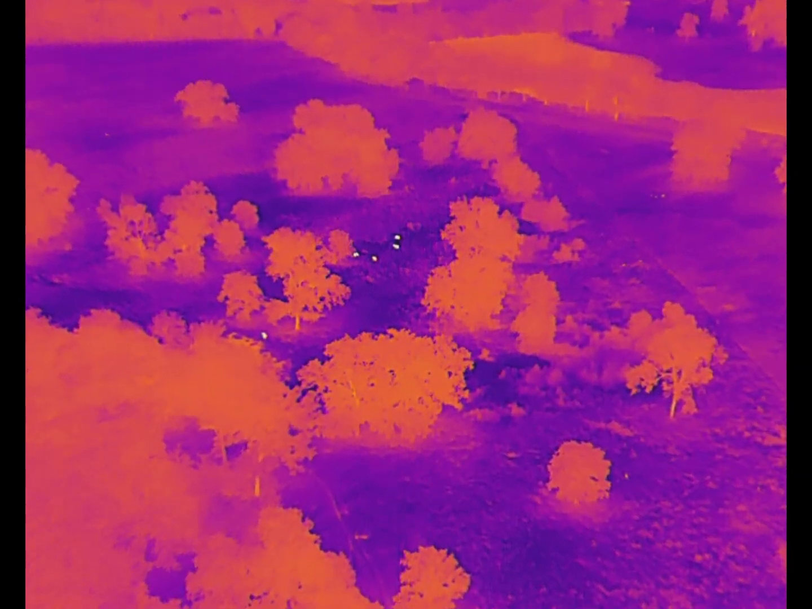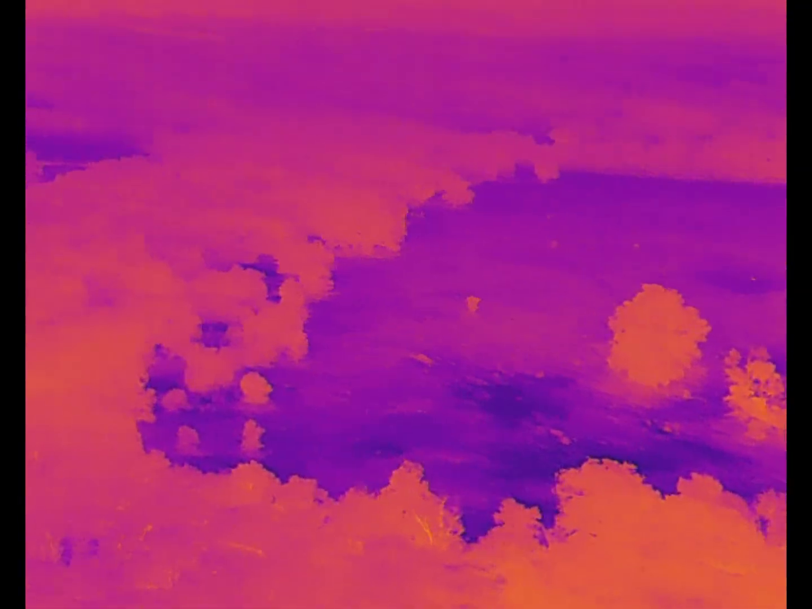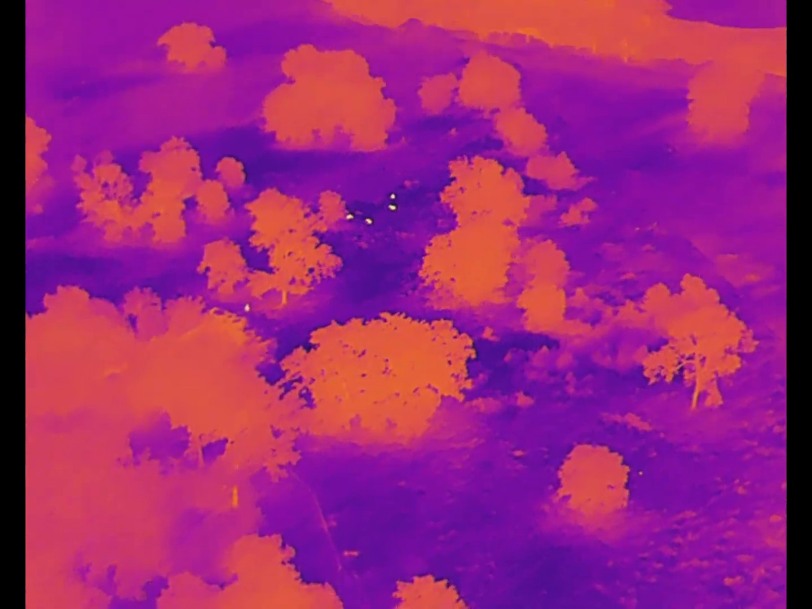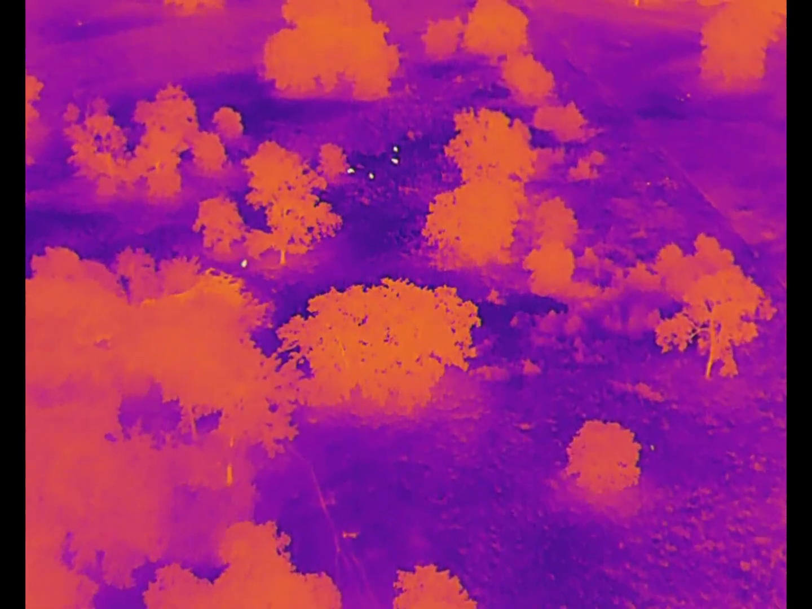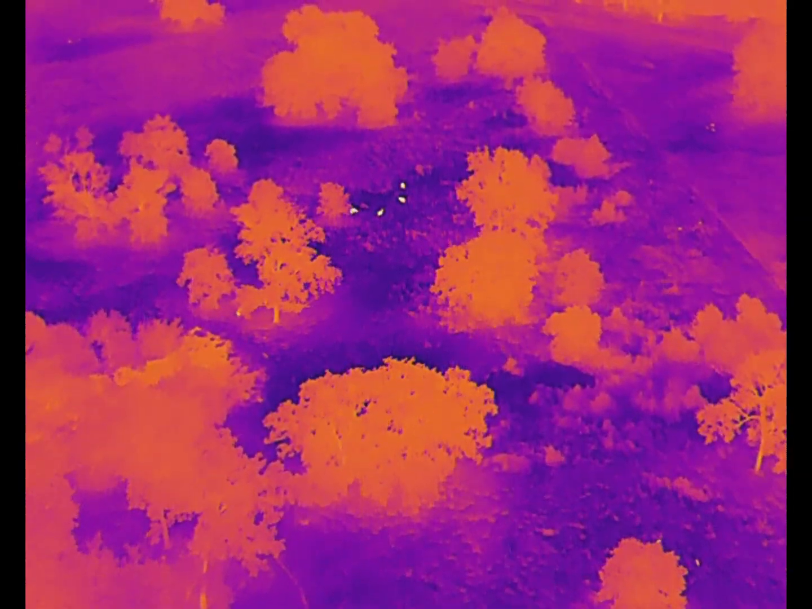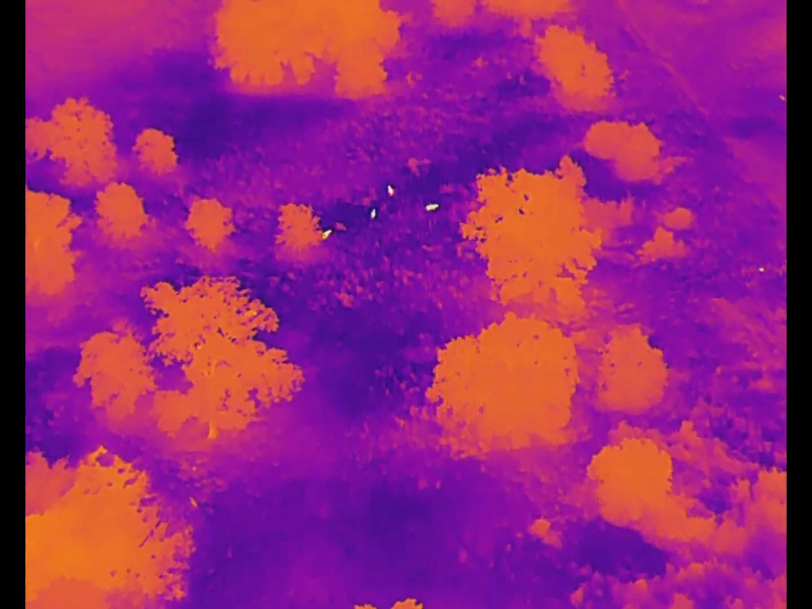This property is approximately 2,300 acres. There's two roads, one on the north side of the property, and one that goes right through the middle of it. We parked pretty much in the middle of the property and started scanning, checking out some cows. We were seeing what we could find when Brian spotted some pigs in the northern plot of the property.